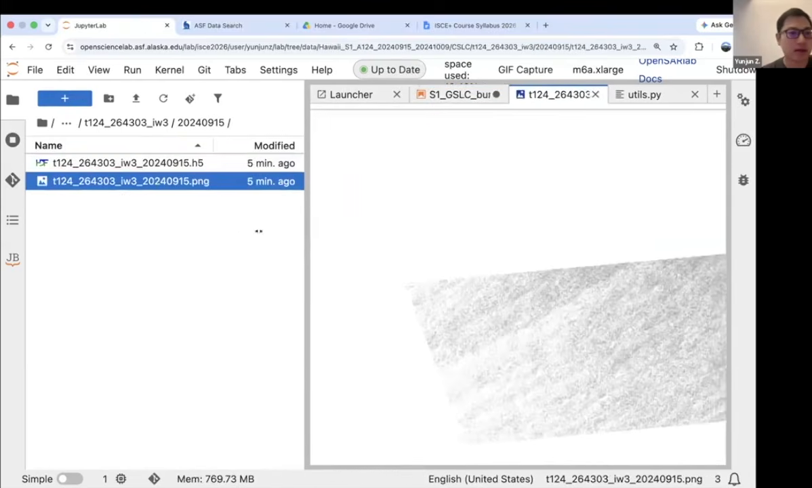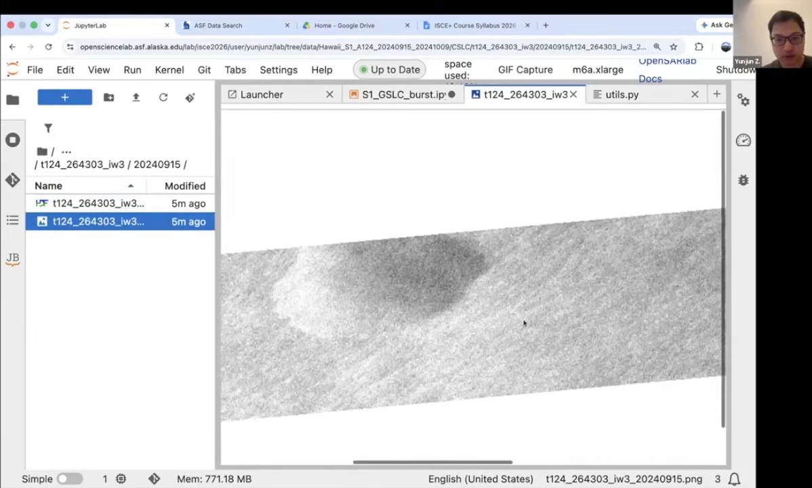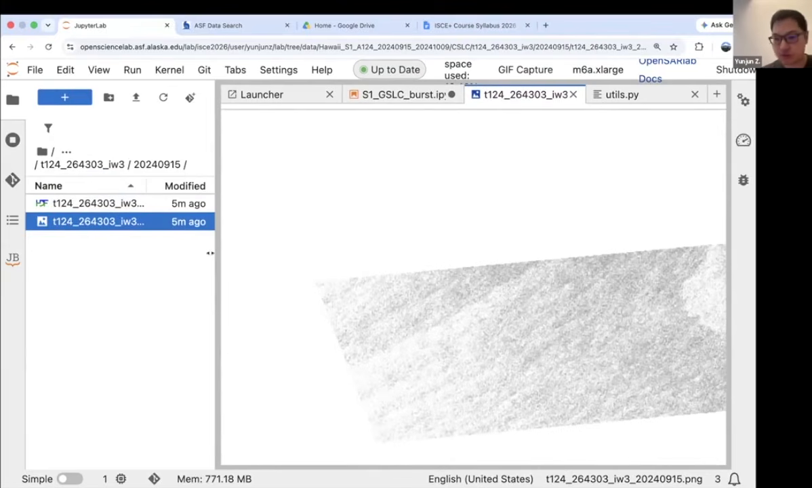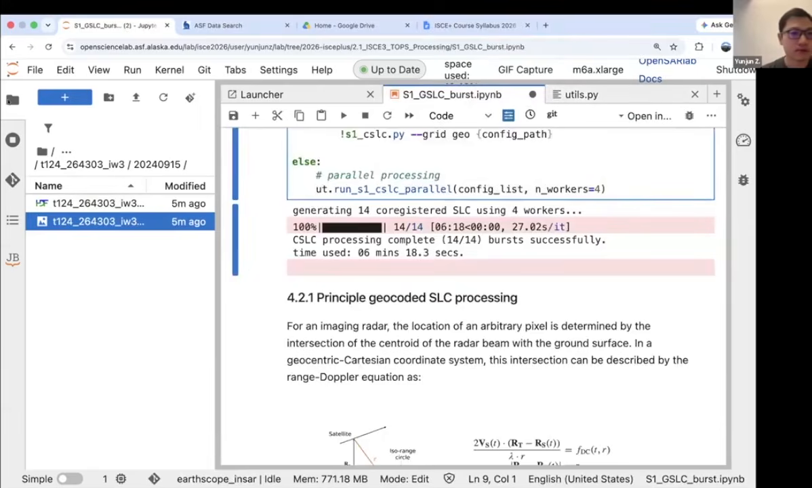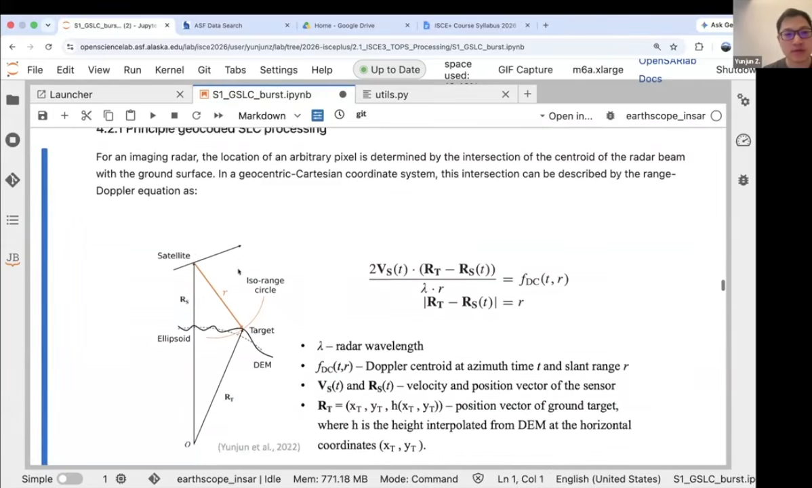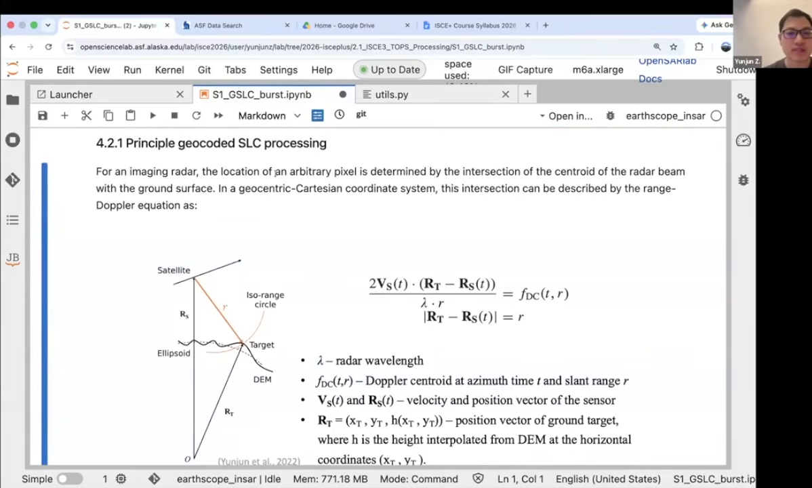Here is the quick overview of the SLCs that we just generated, already in geocoded coordinates. So why can we do this? This is actually all because of a few works that we have achieved as a community in the last few years. One core thing is the geocoded SLC proposed by Professor Howard Zebker at Stanford.